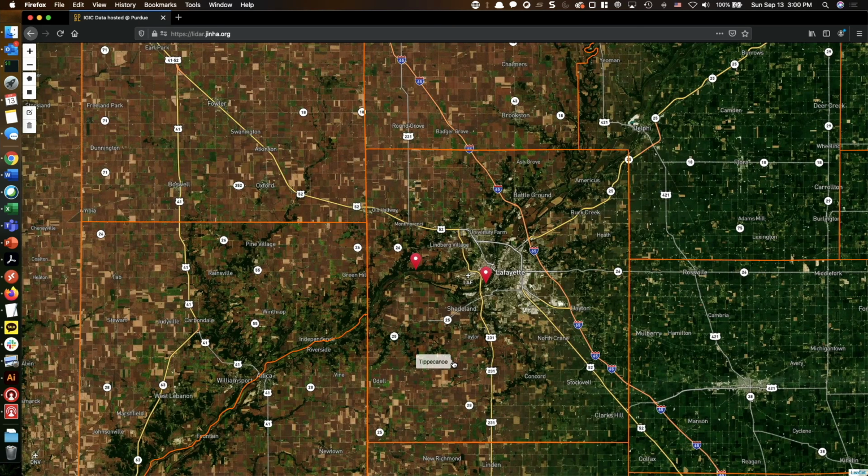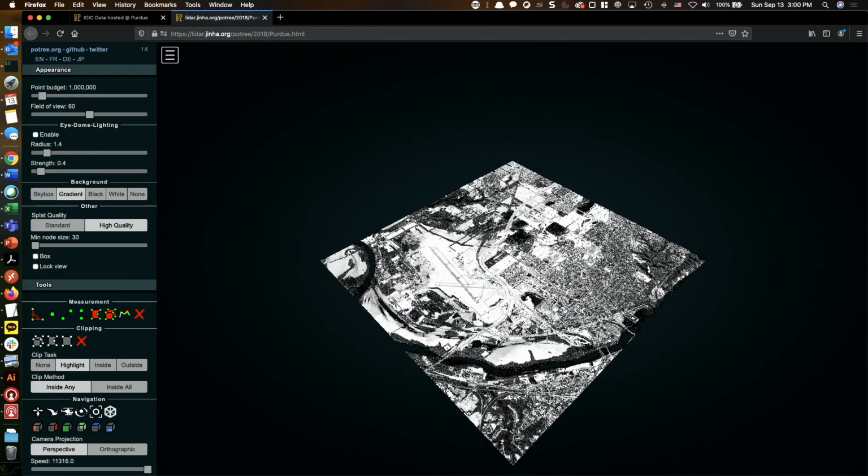Another 3D point cloud visualization example that I made available is of the Purdue campus. If you move your mouse cursor to another marker, a pop-up window will show up, and this says that this is Purdue University, with data sources from the 2017 and 2019 Indiana statewide LiDAR data. If you click the link at the bottom that says visualization tool, another window will show up.